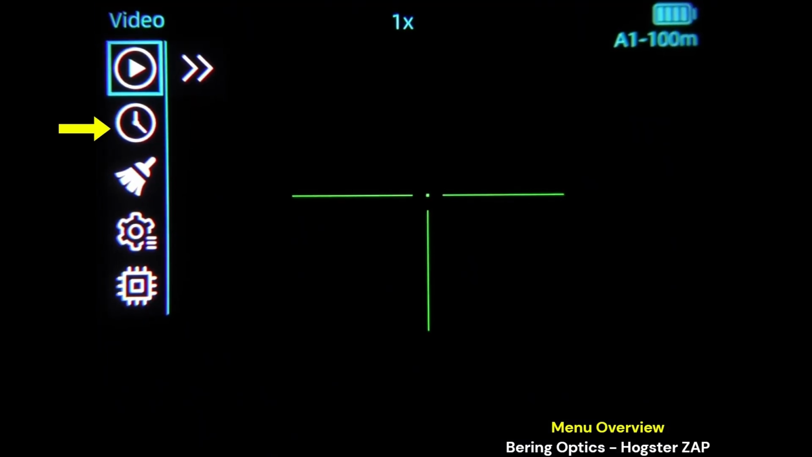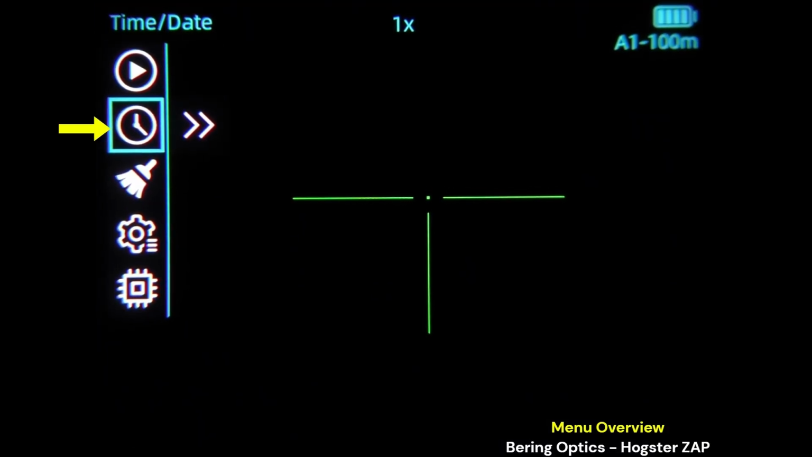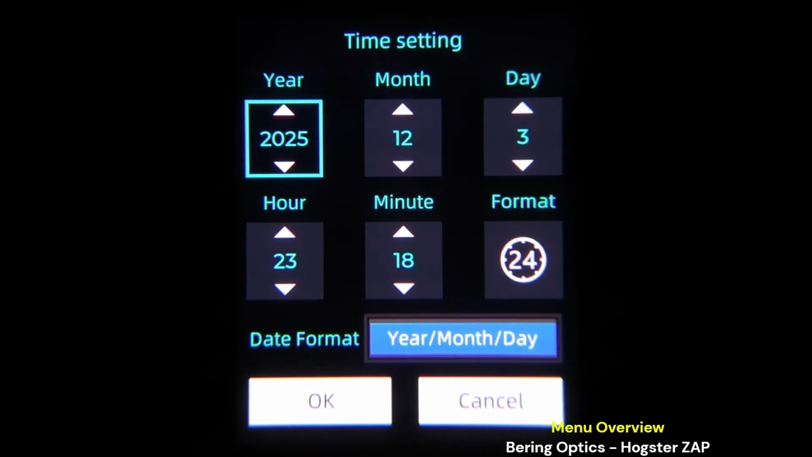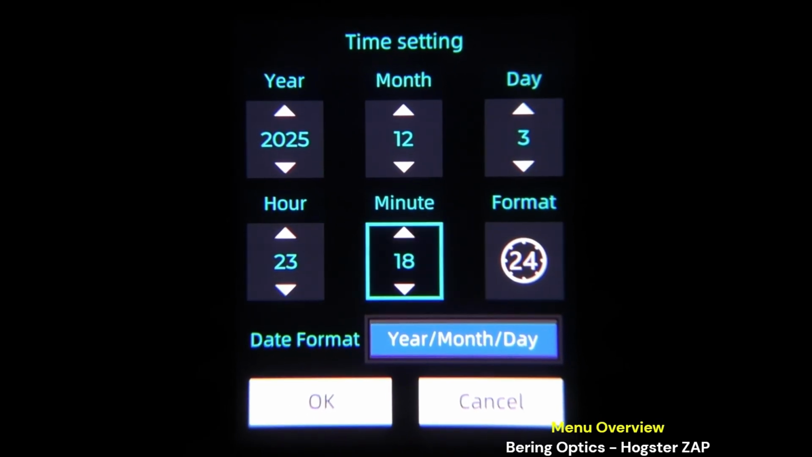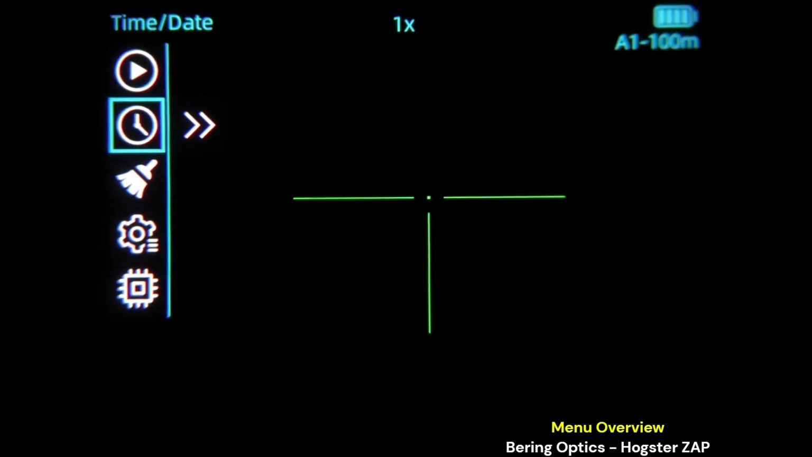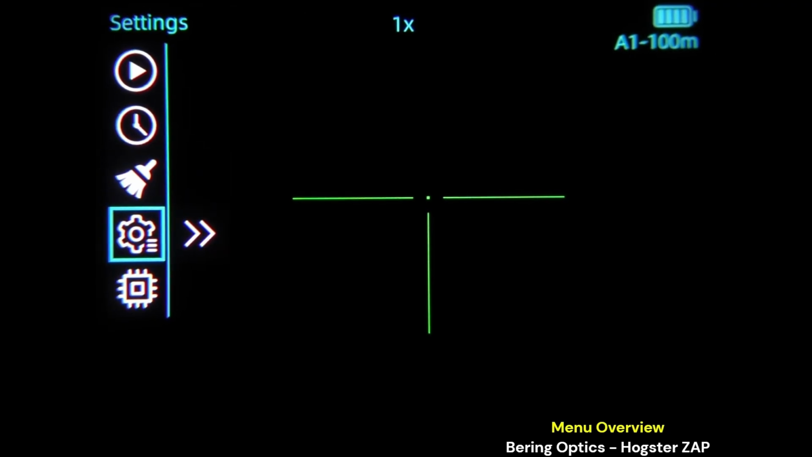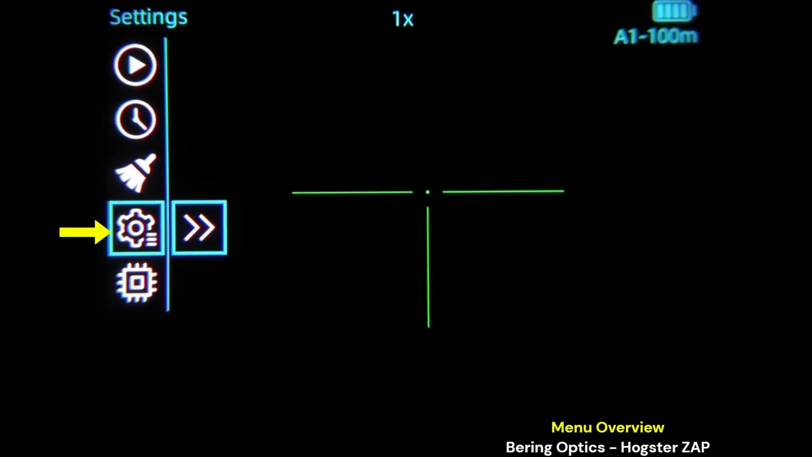Press the menu key to go back. Time and date. Menu key to enter. And you can set your format and all of those such things. Pixel correction or bad point correction. Settings.